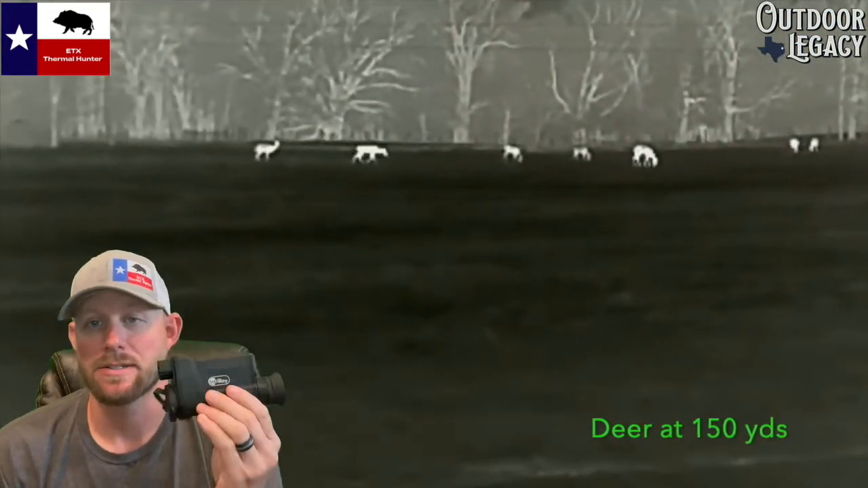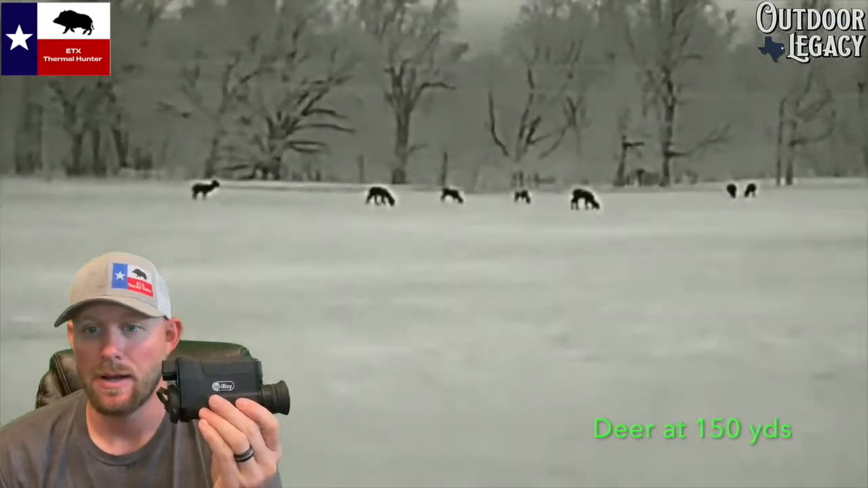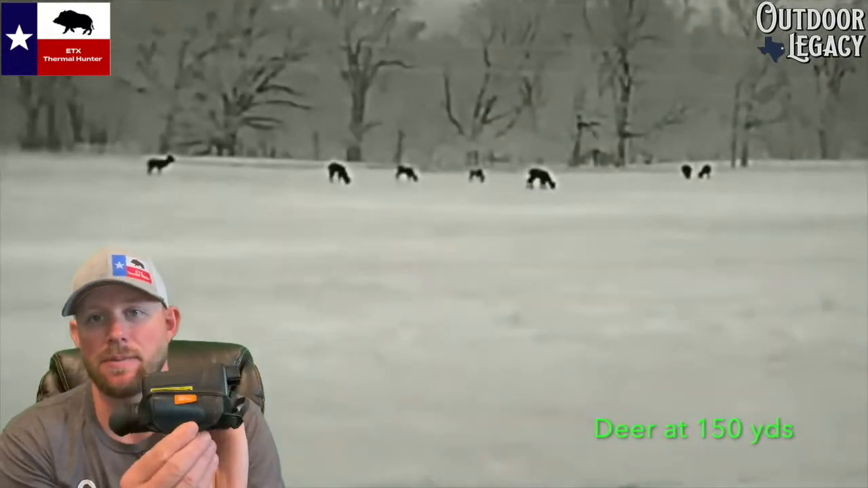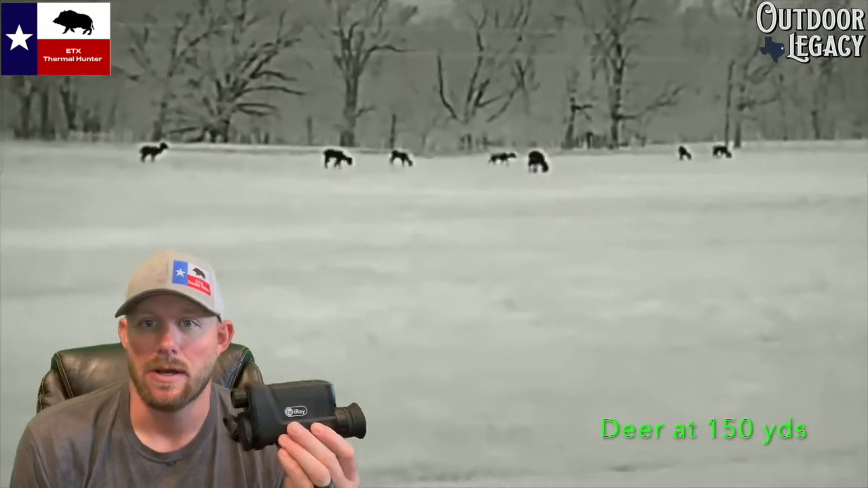Let's see what else it's got. It's got a built-in rangefinder if you need a rangefinder. Has a really nice hand strap. I don't know if that's important, but it is kind of nice. It holds the device really nice, so you don't have to hold it all night. Really comfortable. Secures it to your hand. You don't want to drop these. So I know it makes it a lot easier to hold it comfortably for long periods of time.